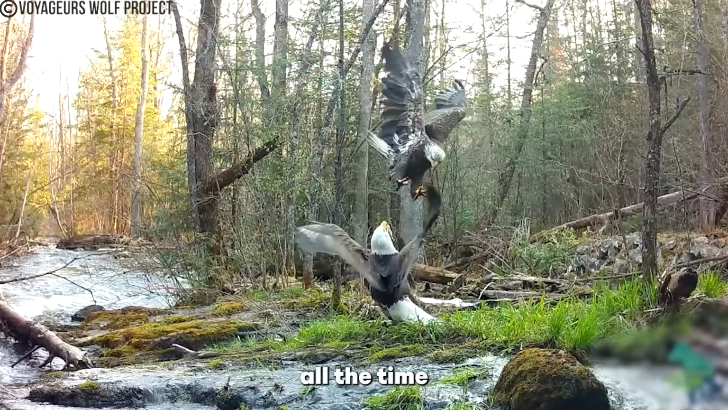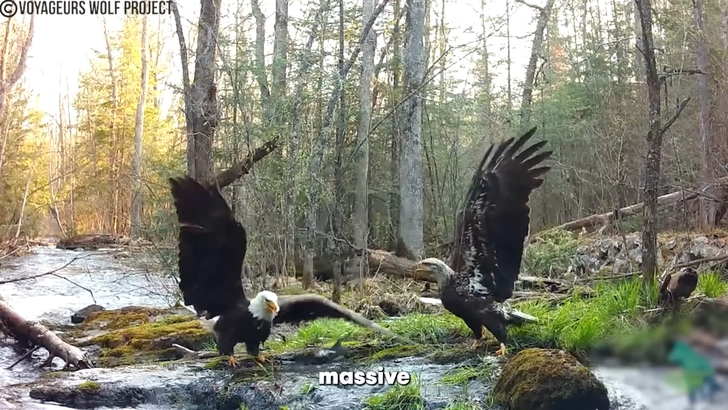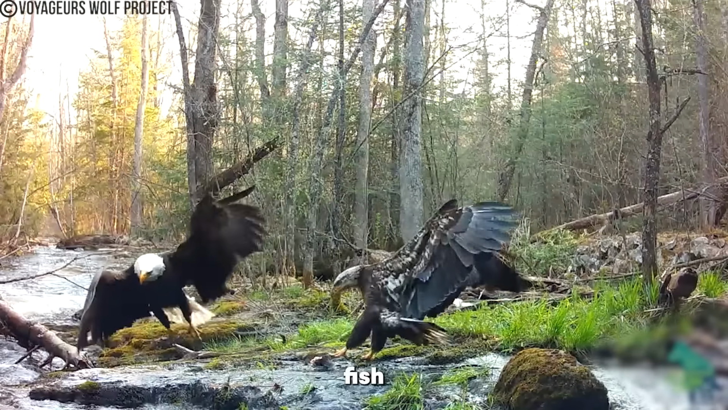Animals fight over food all the time in the wild, but how many people can claim to have seen massive eagles duke it out over fish at the river?